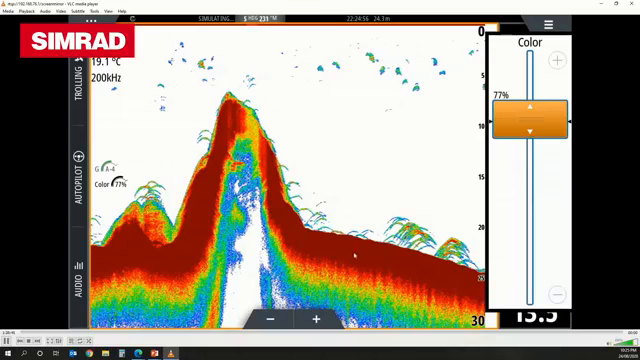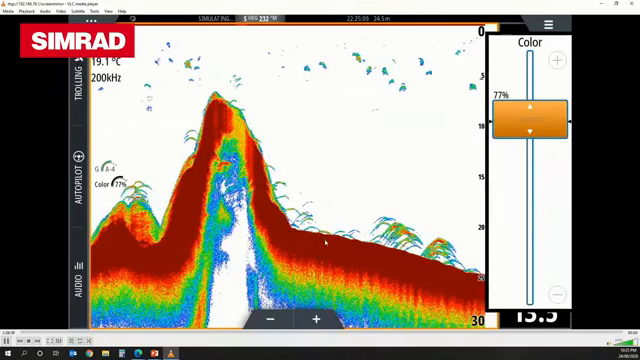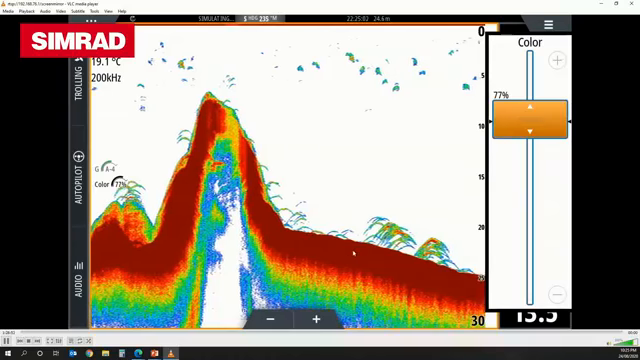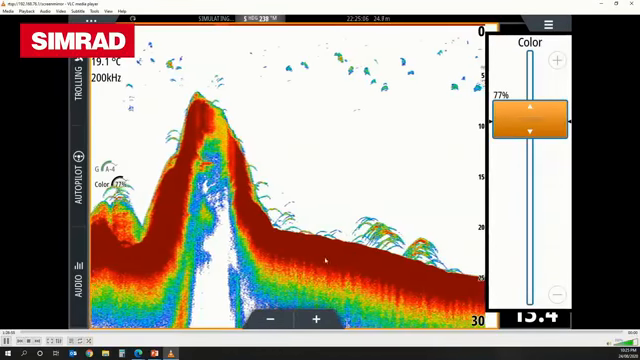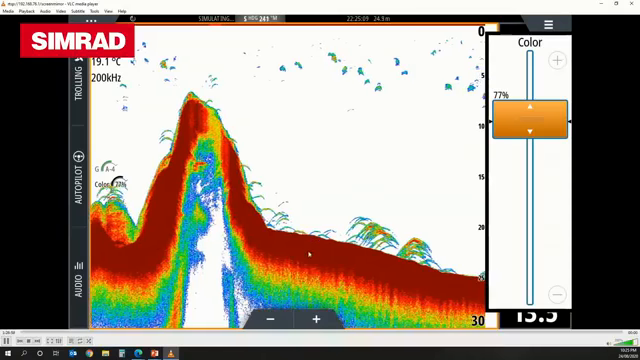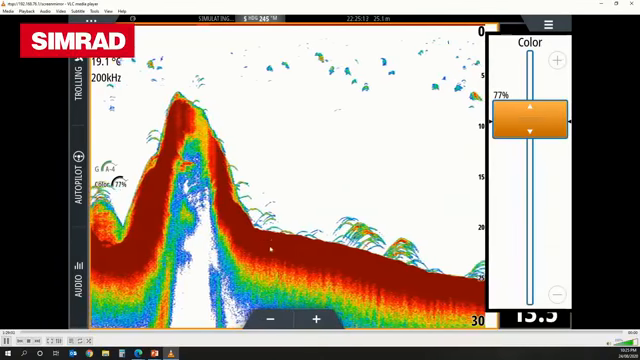So if you see a lot of really deep red, that typically means you've got a hard bottom. Now, whether that be a bit of rock or some hard packed sand, that'll stand out. If you've got a muddy bottom, what you'll see is these color ranges will be fairly rapid. You won't get a big dark red section like this.